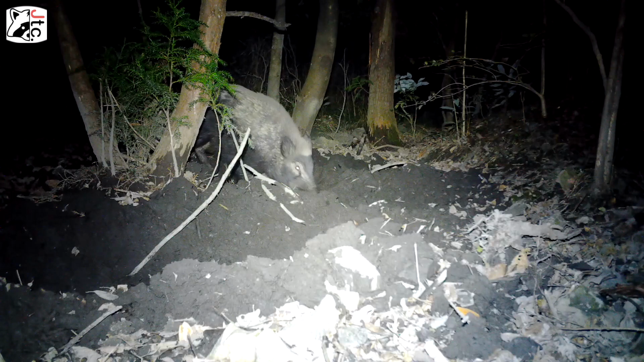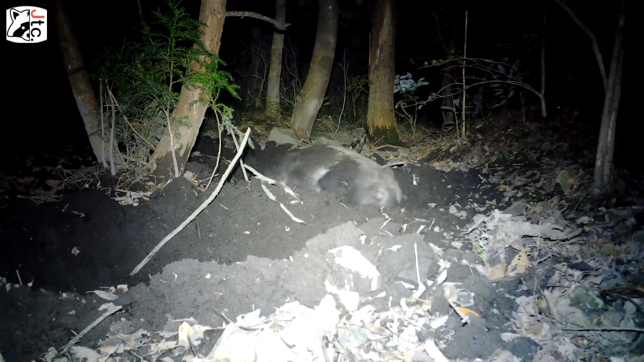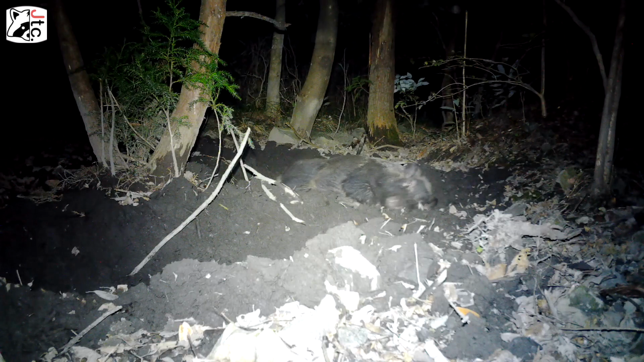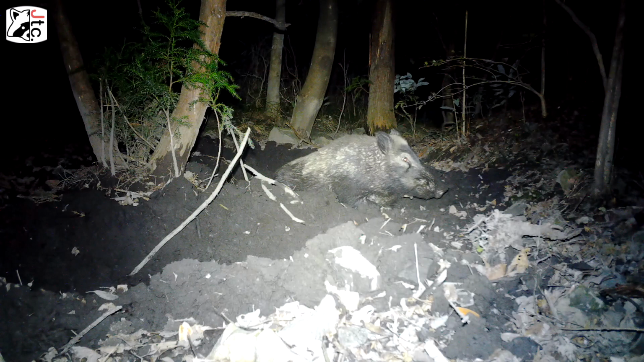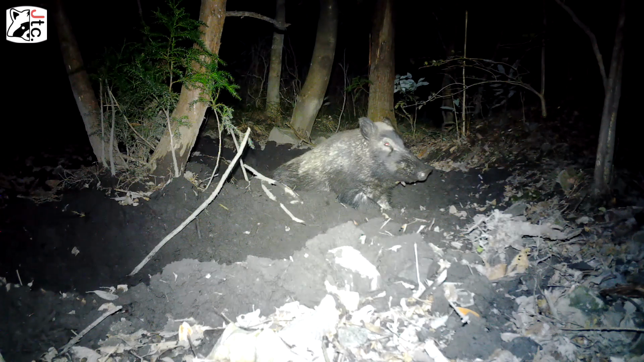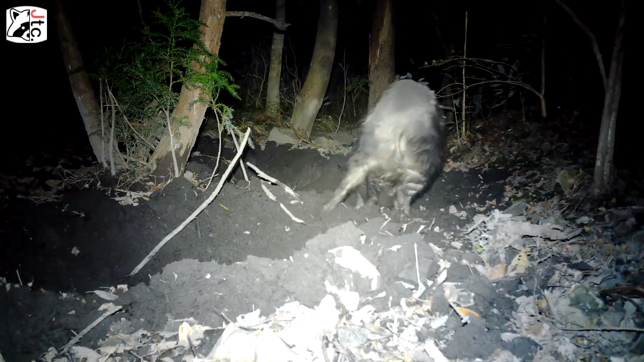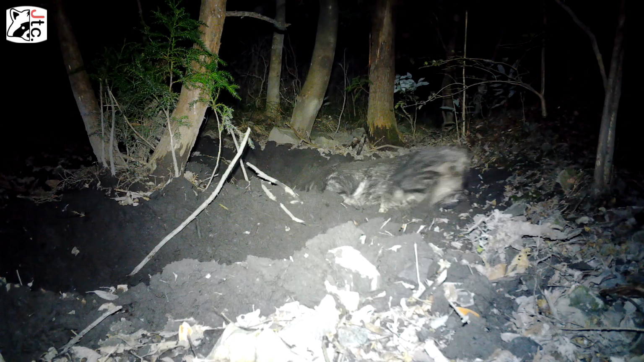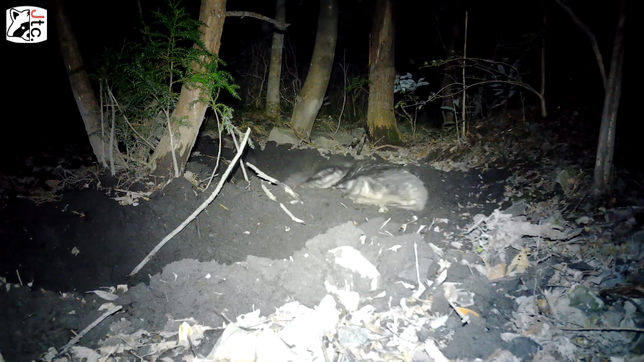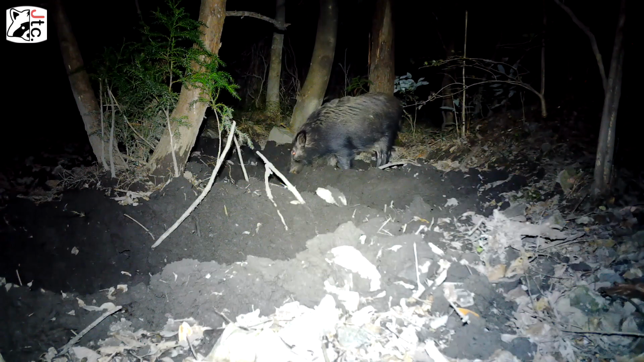I've had trail cams in places like this for many months, and I have seen how wild boar will just shape the landscape. What I mean by that is you can see those trees. They just keep digging deeper and deeper, and those trees will eventually slowly start leaning one way until they fall down. They're pretty wild when they roll around, kicking and rolling and digging and stuff like that.